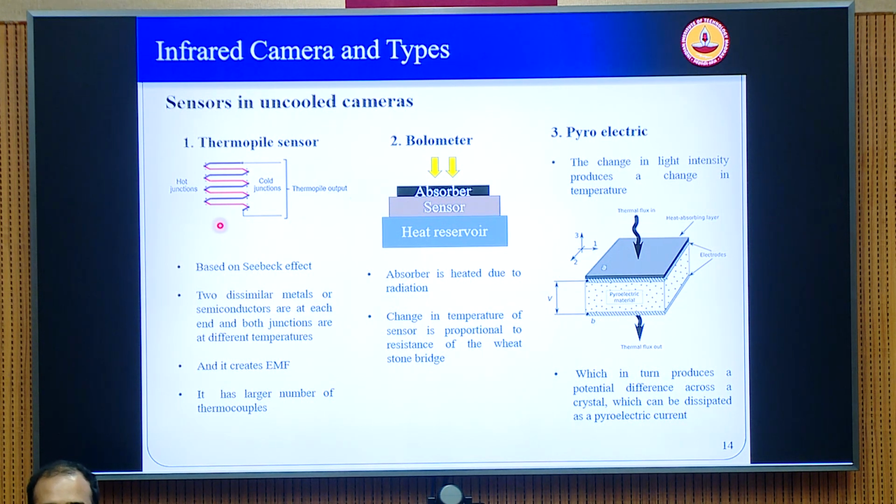You have two dissimilar metals or semiconductor devices which form a junction, and in the sensor you have so many of these thermocouple materials one after the other that it forms an array. You can say this is like an array of thermocouples placed like a sensor, which can locally detect, spatially, the variation in the temperature.